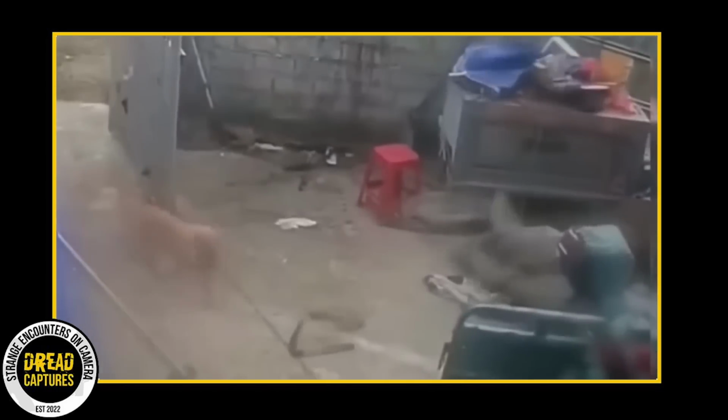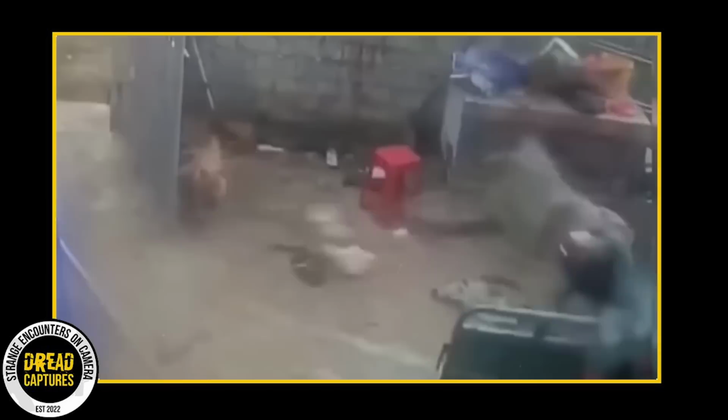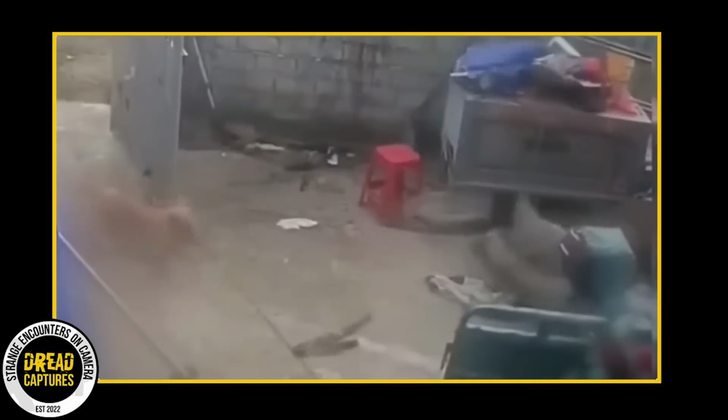These weather events can cause wind speeds to increase dramatically, often causing damage similar to that of tornadoes. The sudden change in wind direction and speed can be extremely hazardous to aircraft, particularly during takeoff and landing. Fortunately, the family pet is safe and back on solid ground.